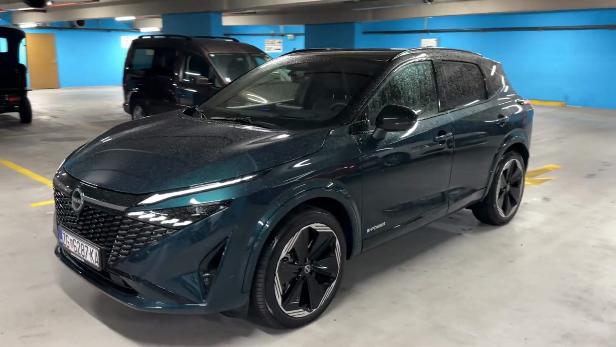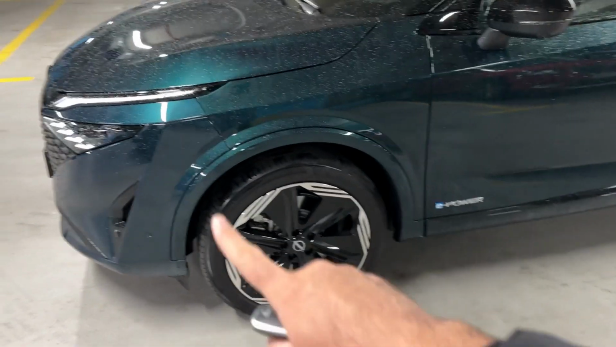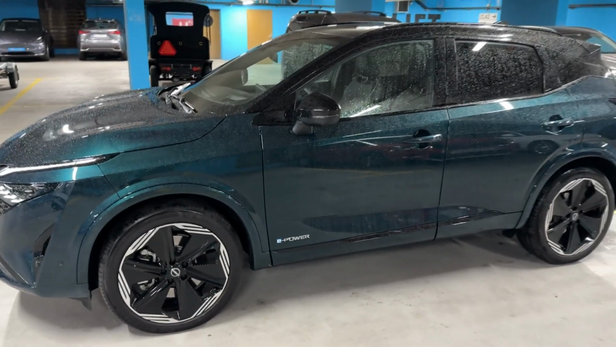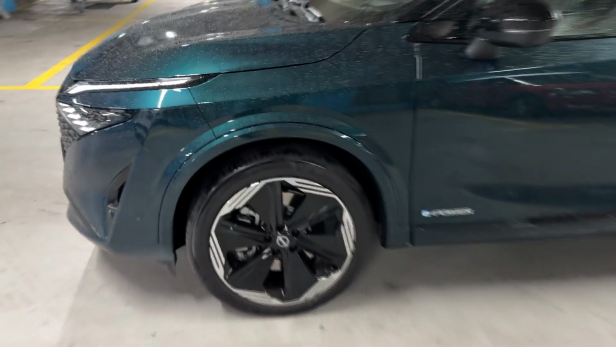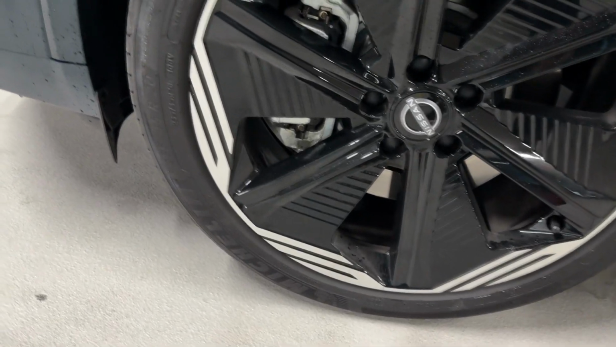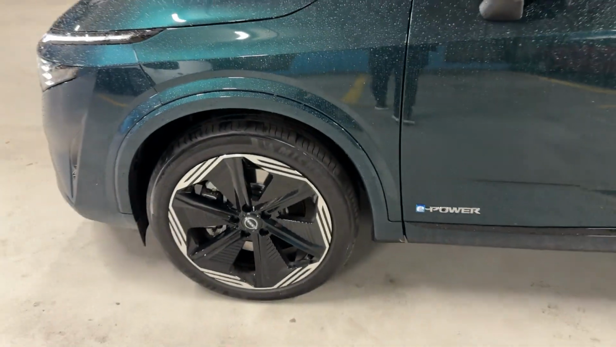Now moving on to the side, you see the beautiful 20-inch wheels, and you see that the wheel arches are in the same color as the body of the car on this N-Design trim, and I think it looks very sporty. Let me show you the wheels from close. There we go, and the dimension of the tires: 235/45 R20.